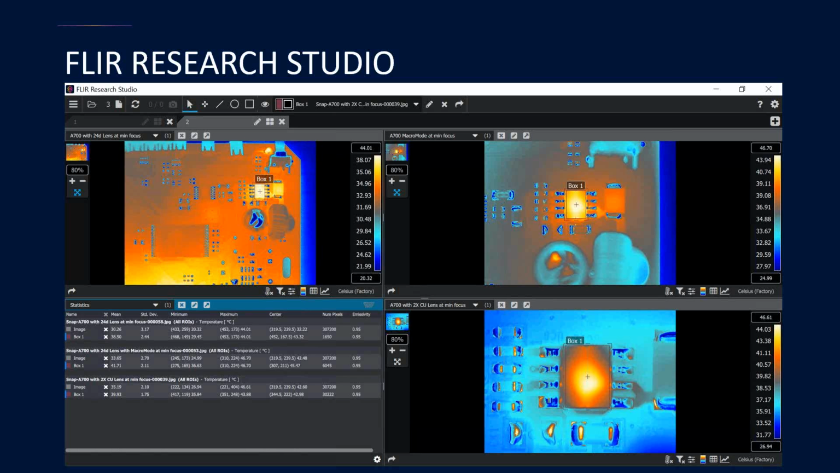As you can see in this screen capture from Research Studio, I was actually able to easily open different images I recorded using the A700 Professional Science Kit and compare the temperature value of the small IC on all of them within that same statistics table in the bottom left panel. And if these were movies, I could actually plot the time versus temperature values for the IC all within that same graph.